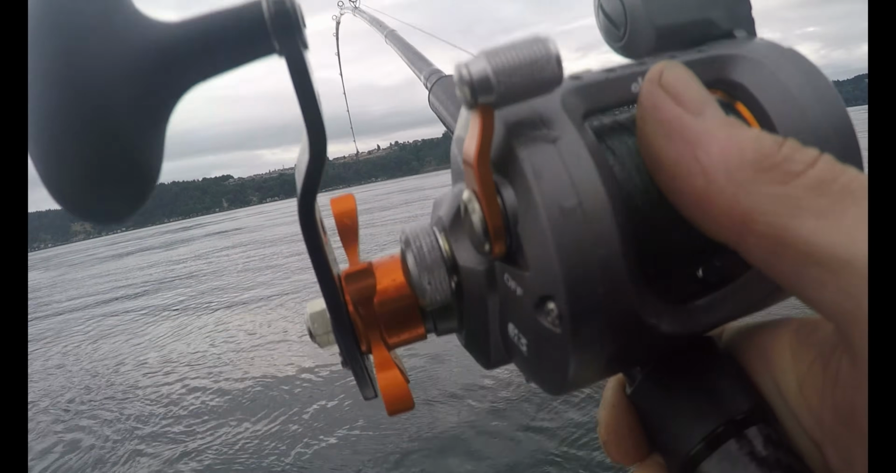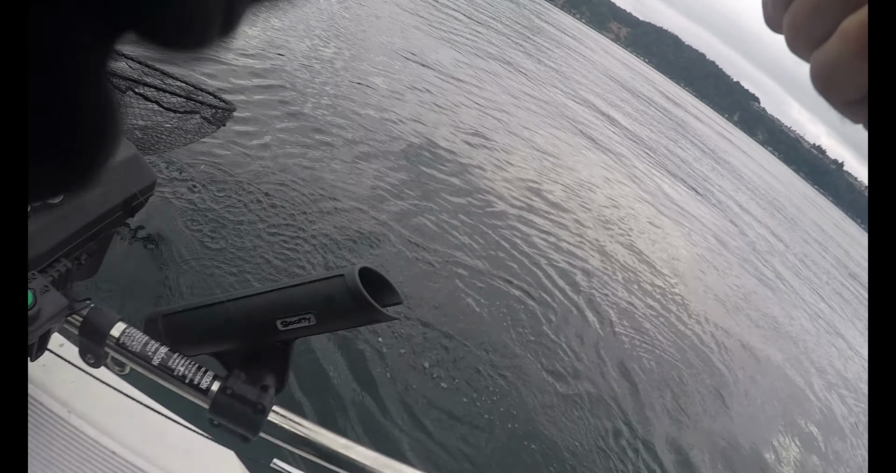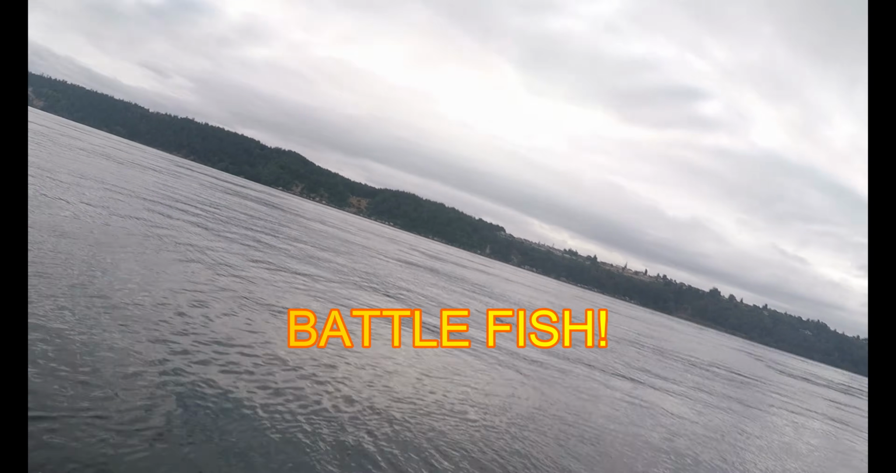Pulling line, look at that. It was a white one. See what I mean about having it loose and letting that thing fight? It's back out at 43 feet. I'm not tightening my drag. I hit the bottom one time right on top of those fish that were around the bait ball. What are they? Hungry fish. Mama, I want to eat.